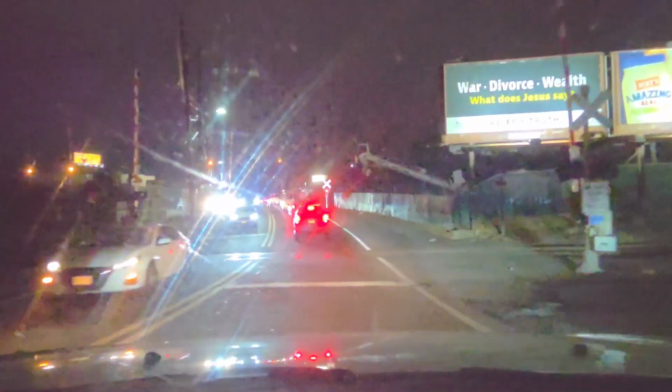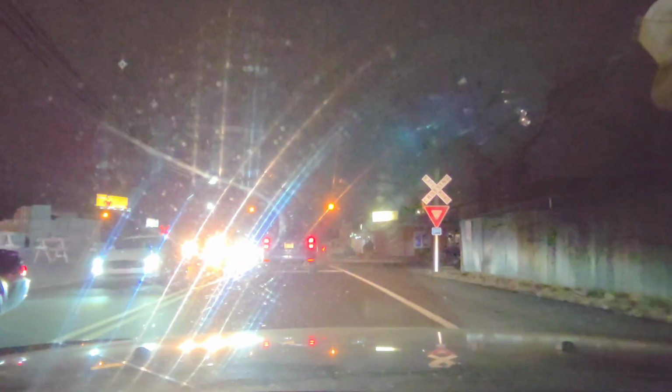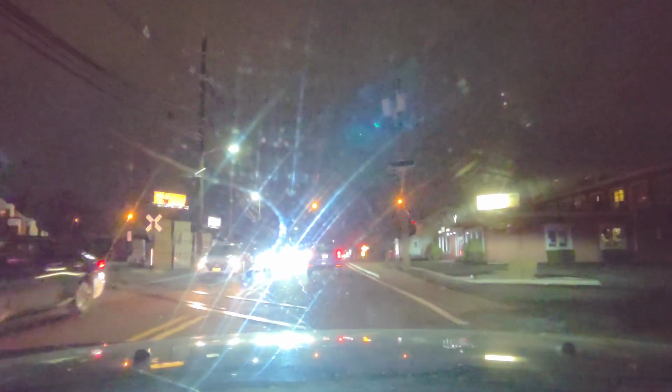We're gonna go on to Berkshire Road here in a moment as we go across the tracks. Got some type of construction material there to the left, like bricks, construction bricks. I don't know if you had a chance to see that on the screen there in the video, on the left of it.